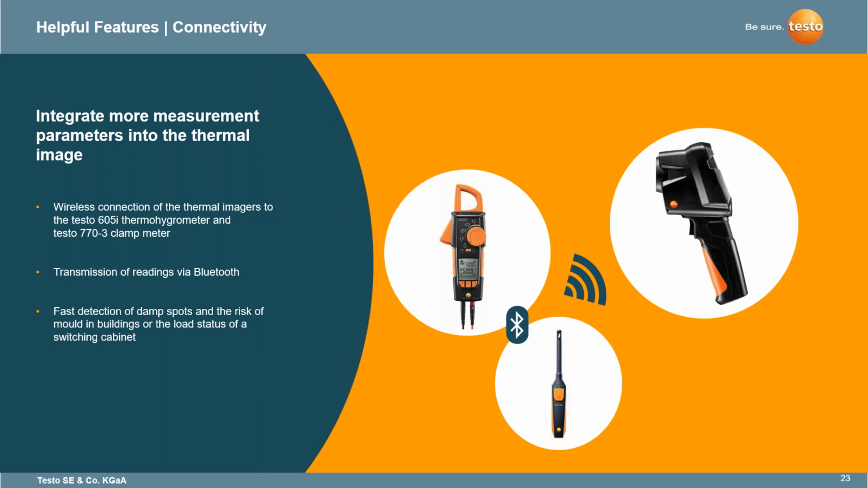This is all transmitted via Bluetooth. So again, this goes right to the imager, so all the readings are being captured there. Fast detection of damp spots and the risk of mold in buildings, or the load status of a switch cabinet.